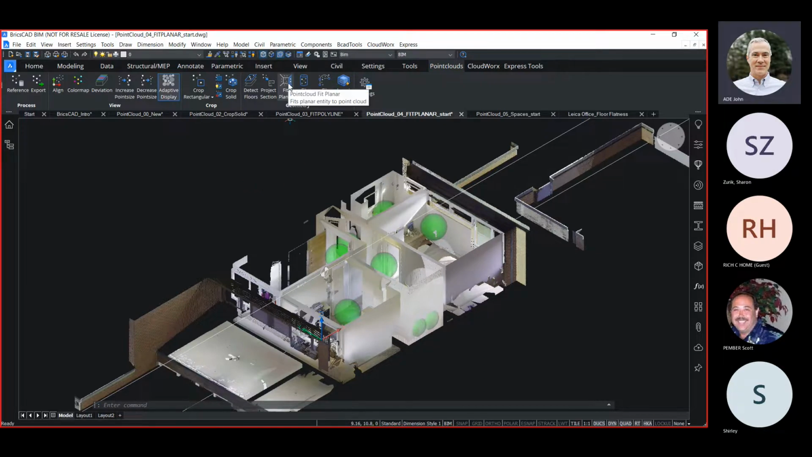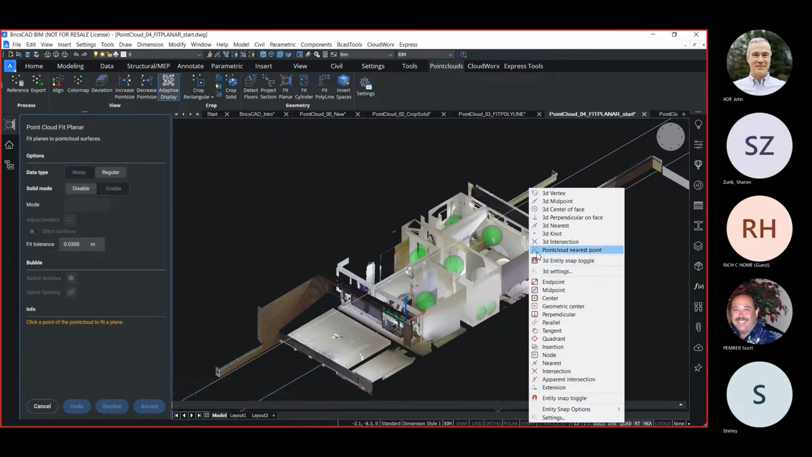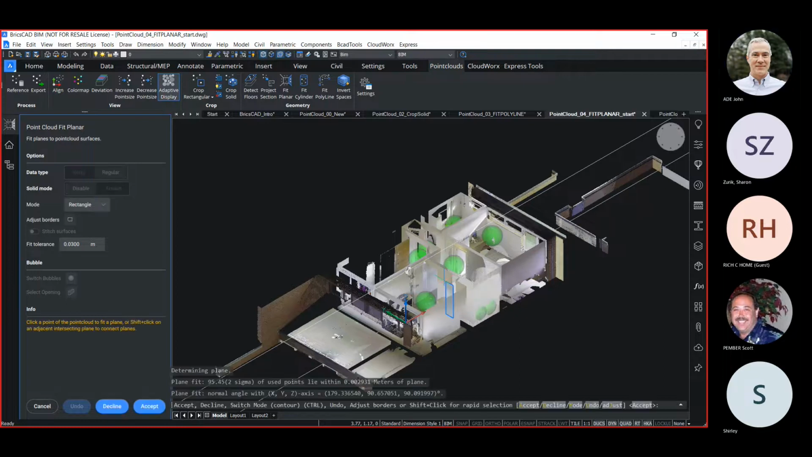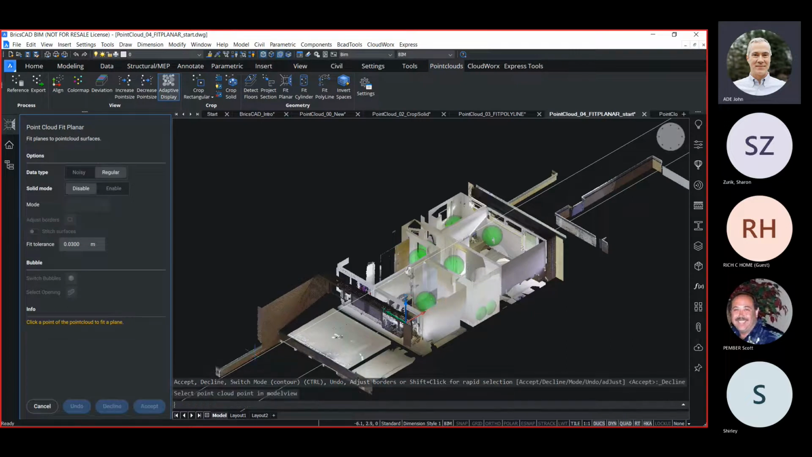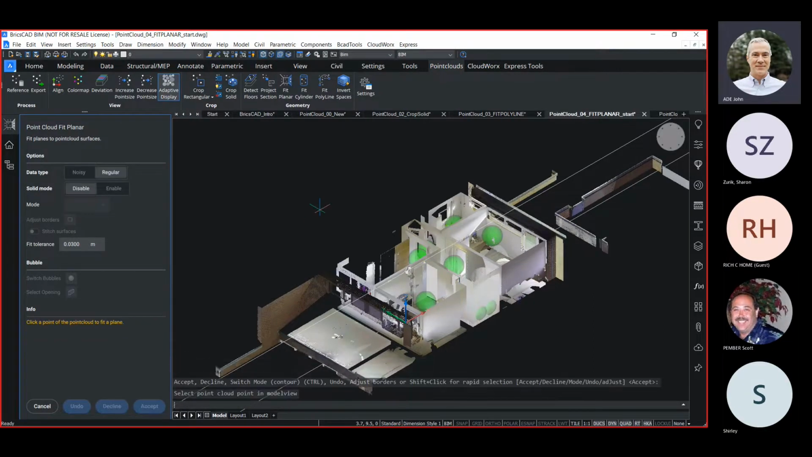So if I do fit planar, and let me go ahead and put my cloud snap on. If I pick a point on the surface of a wall, it will auto detect and start to define a surface. I can decline it and pick a point elsewhere, and that's a better selection, and I can accept it. So that has made a surface on that wall.